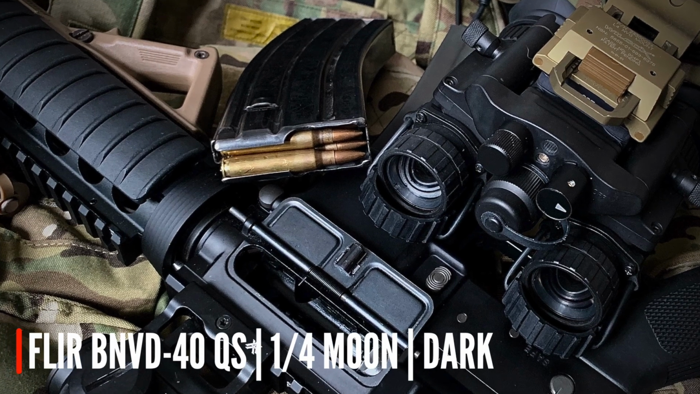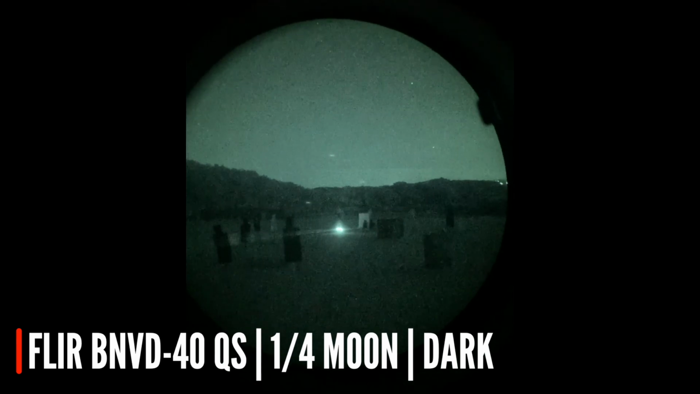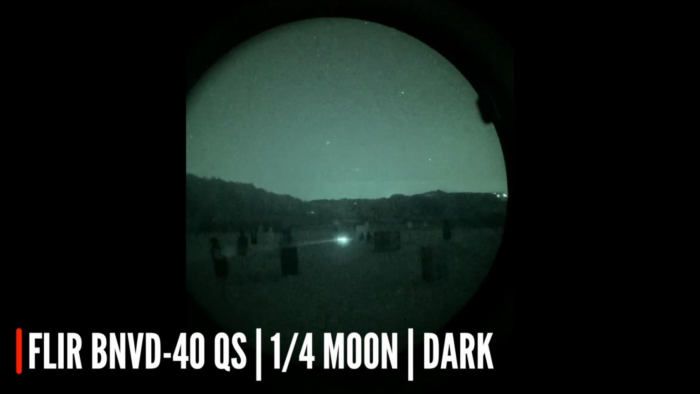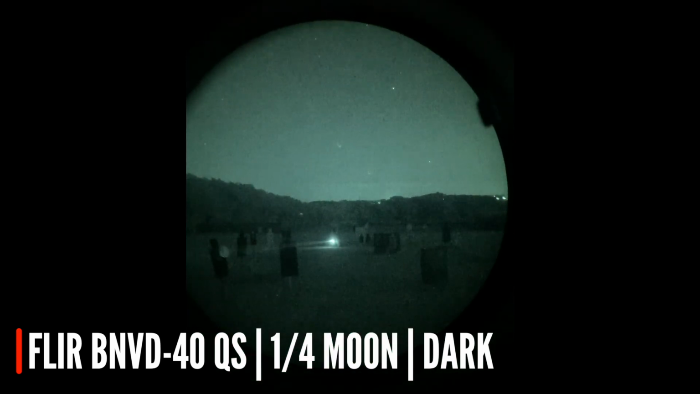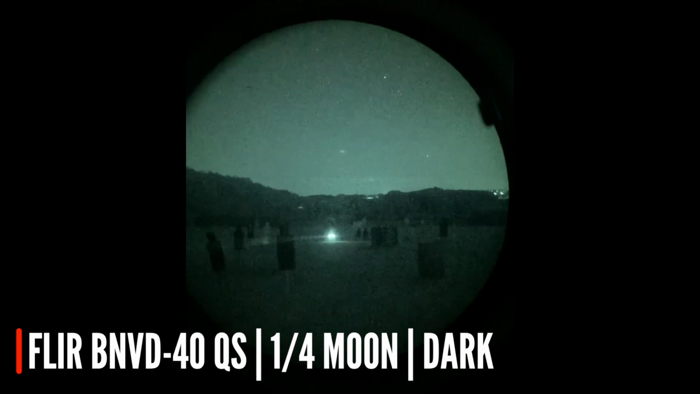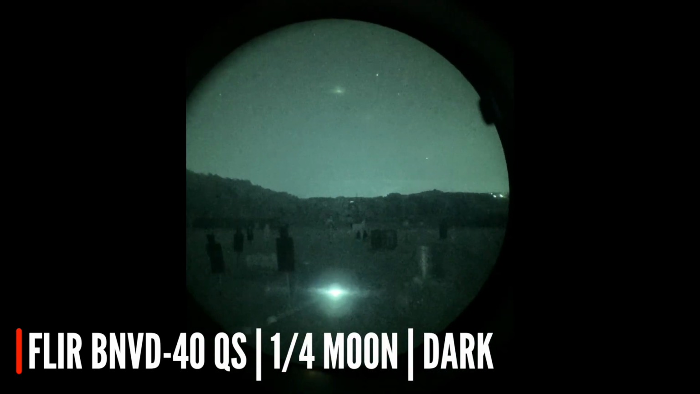So first up we have our binocular device, the FLIR BNVD 40s, using a Quicksilver or white phosphorus tube. This was filmed about an hour after sunset, so it's pretty dark. The only ambient light we've got is from the moon and the stars, potentially a bit from very far away lights. And you can see the difference between using a laser on the target, without a laser, and with a Surefire KM2 illuminator head on.